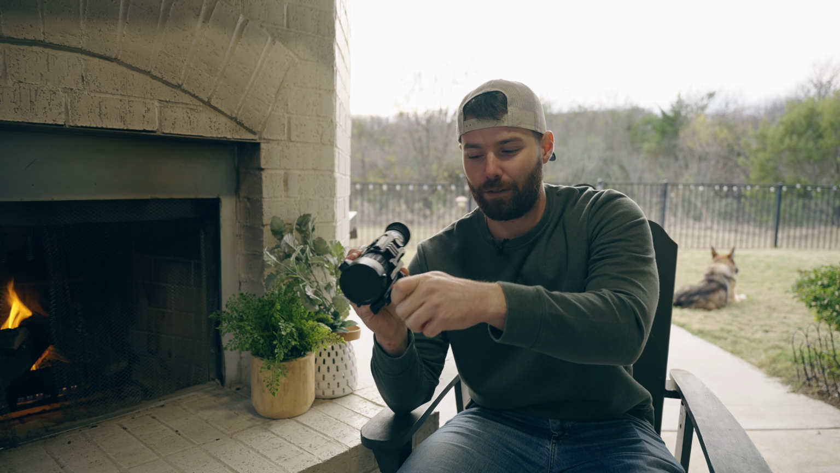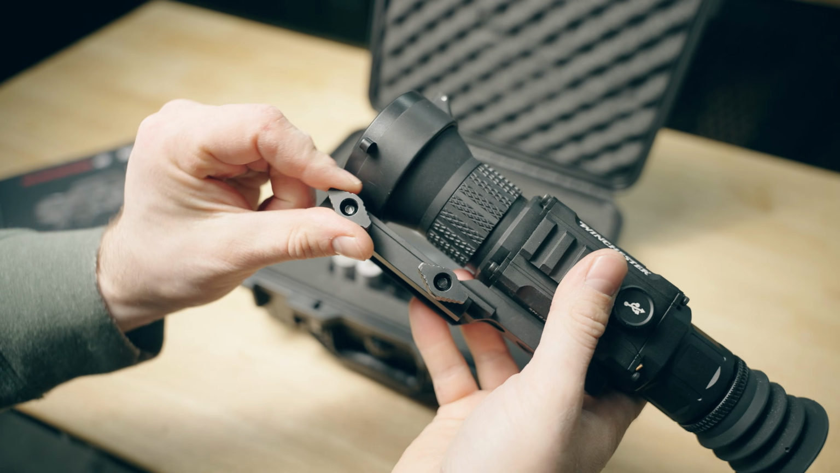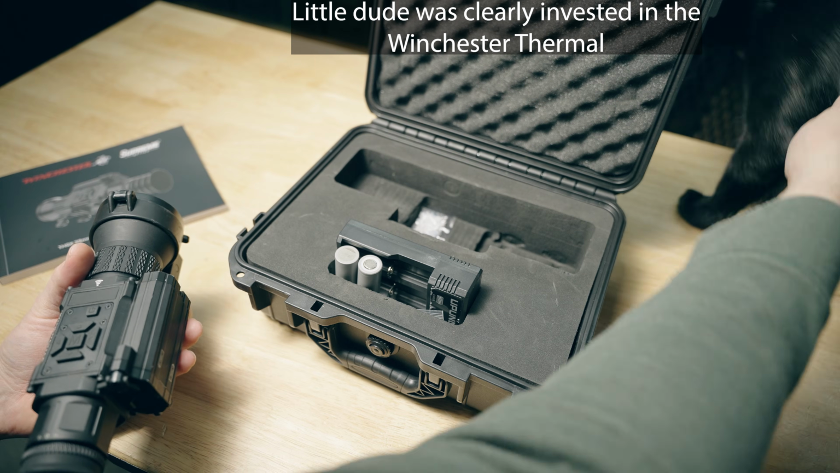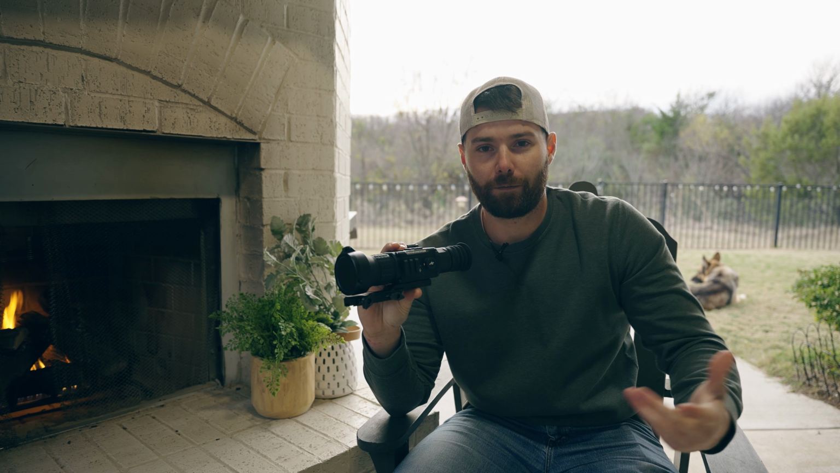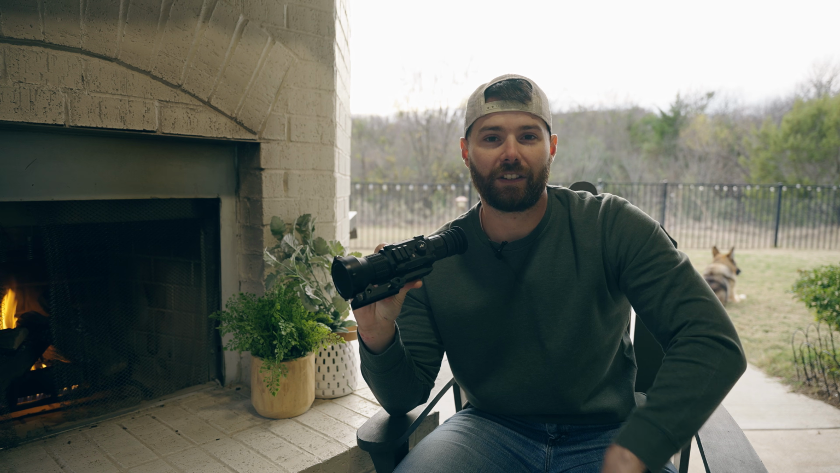Now this was using the provided mount, which basically just has an oversized wing nut, so you can lock it down. What we did is add some witness marks just to see where that was. And for what it's worth, at the end of the review process, I did take the optic off and remounted it, lined up those witness marks, and it actually returns to zero fairly well. Not that I think this is advertised as a quick detach mount, even though technically you could use it as such.